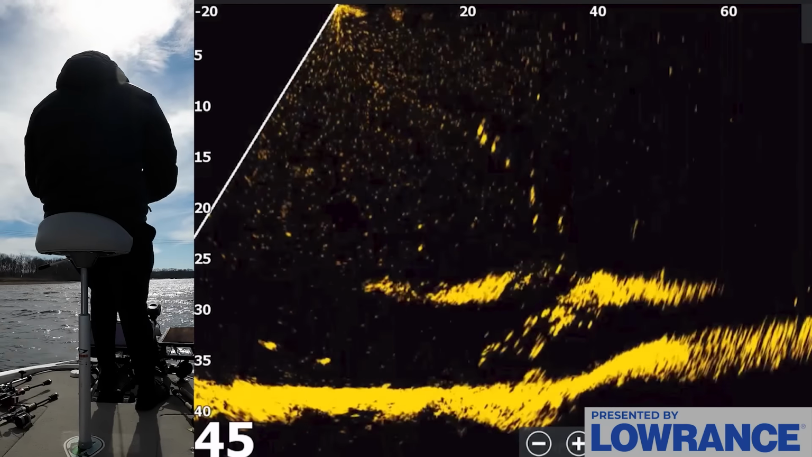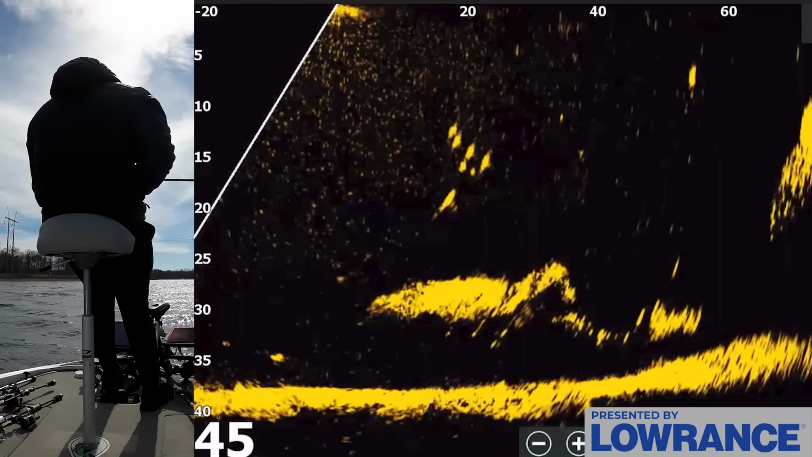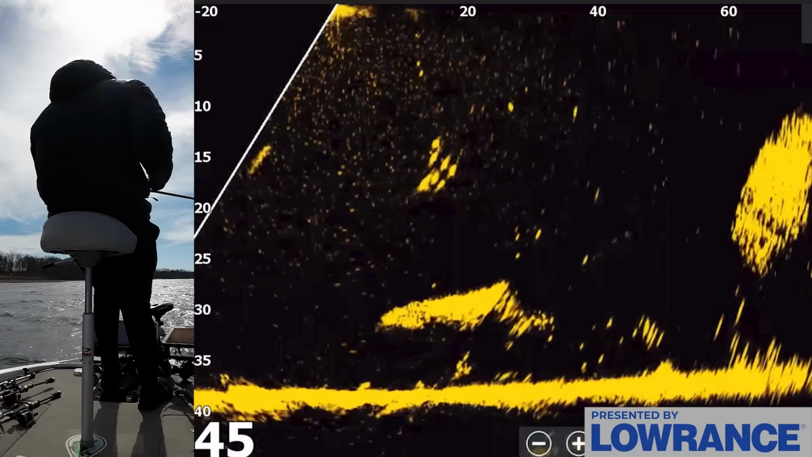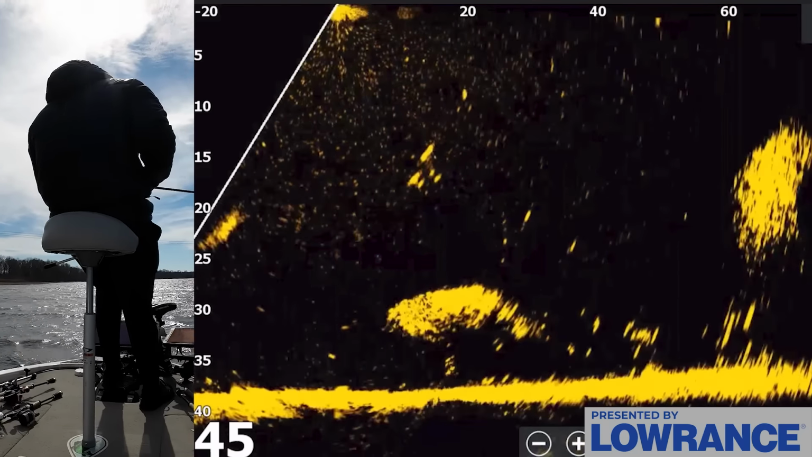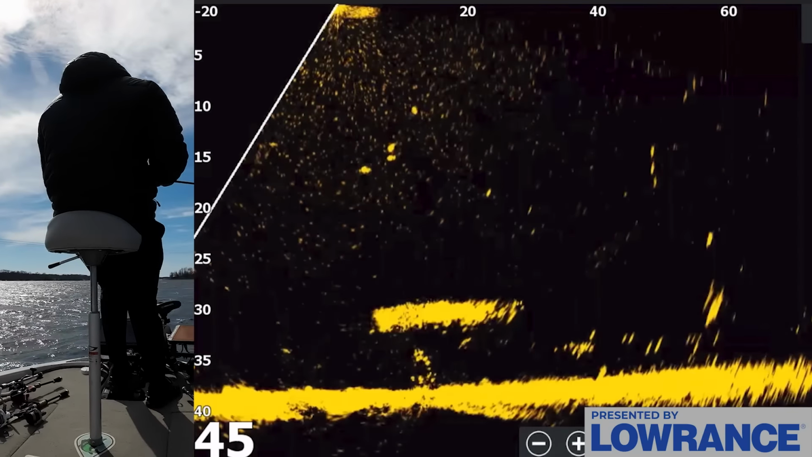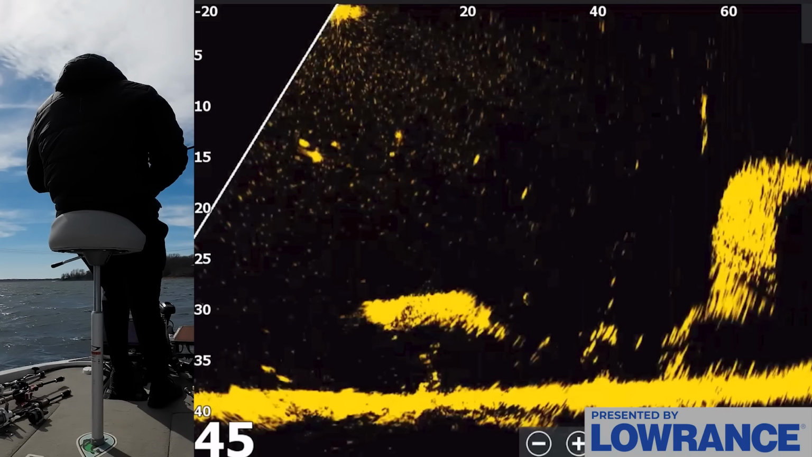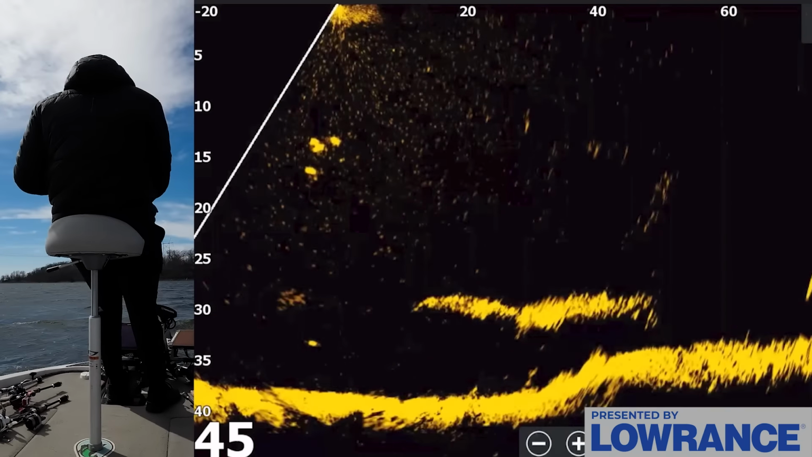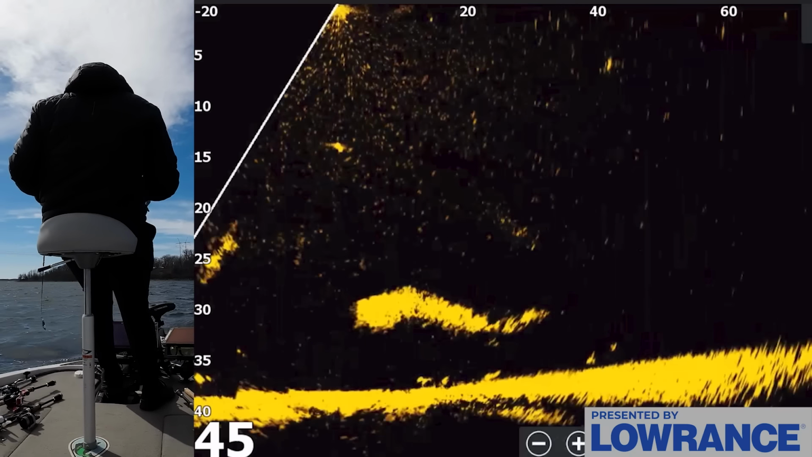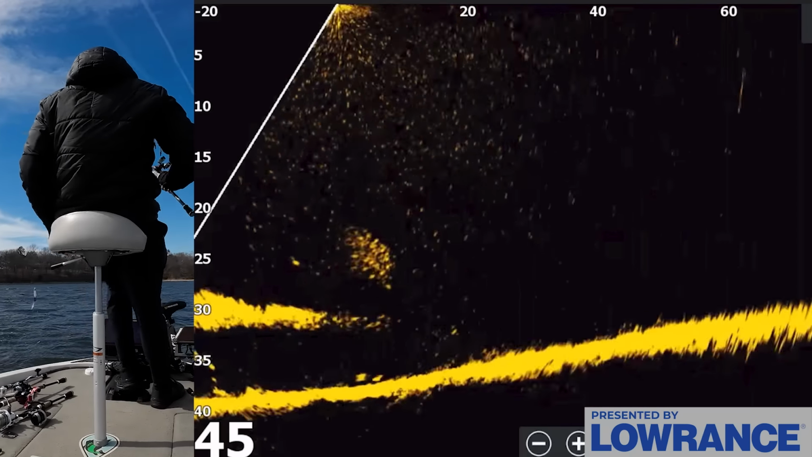See if I can get my bait down to these fish. These are definitely bass right here, I feel like. Maybe they're not bass. Maybe I'm chasing something else. I don't know. I guess I haven't caught any fish around these bait balls, so I feel like these should be bass though. They're just very picky.